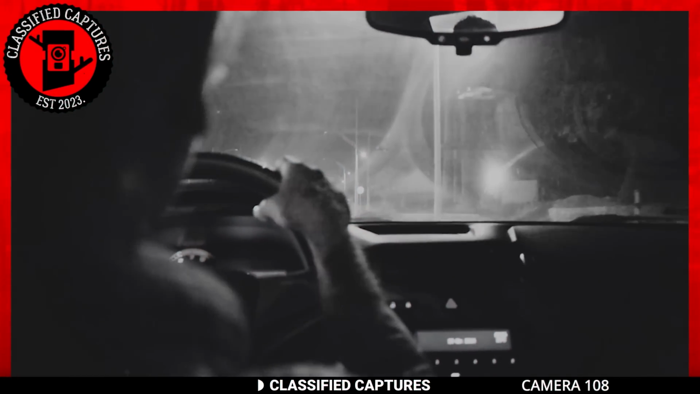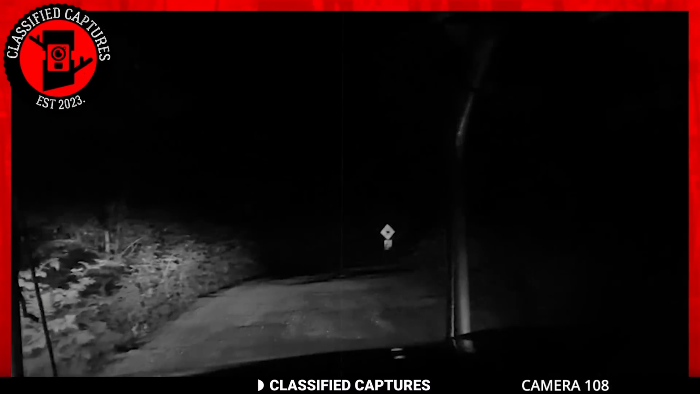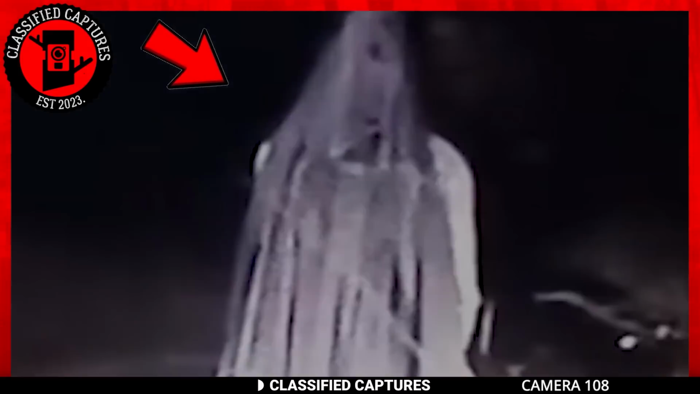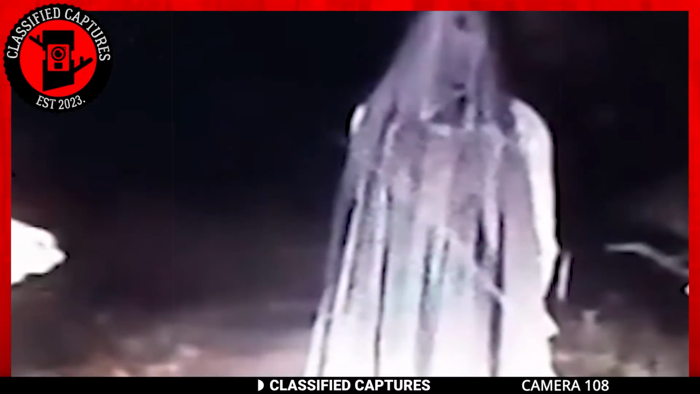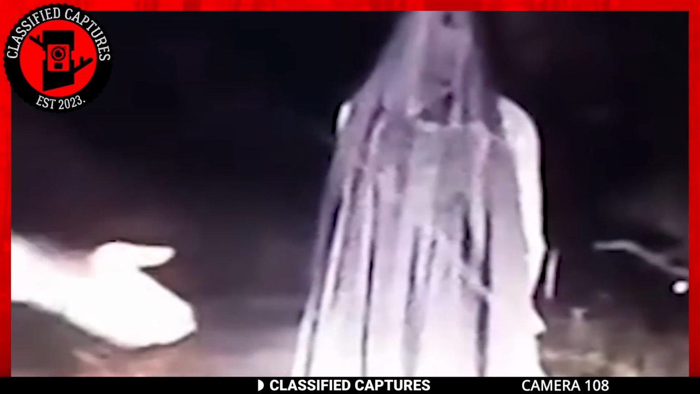Late-night drives through desolate roads often have a sense of solitude and calm, offering a break from the hectic day. However, occasionally these peaceful moments can be disrupted by unexpected and chilling encounters. Such was the case for one driver who experienced a hair-raising incident that left him questioning the laws of reality. As the driver cruised along the dimly lit road, the headlights illuminated a peculiar figure standing in the middle of the path. It was undoubtedly a person, or at least it appeared to be.